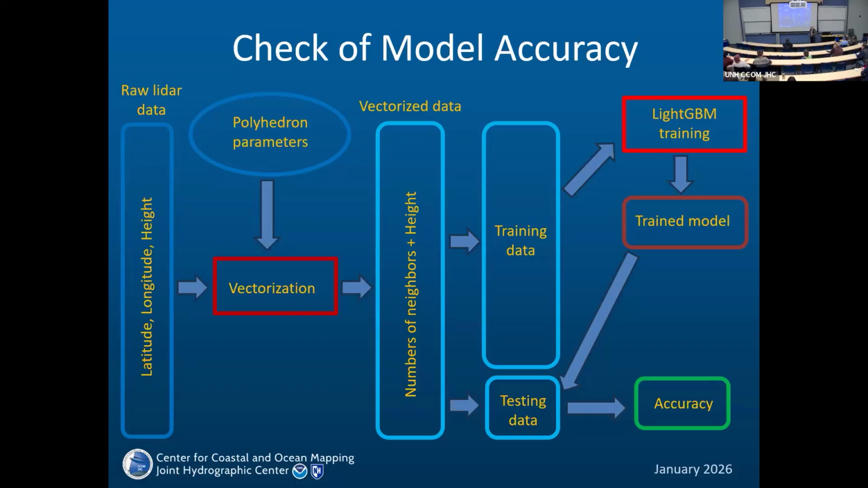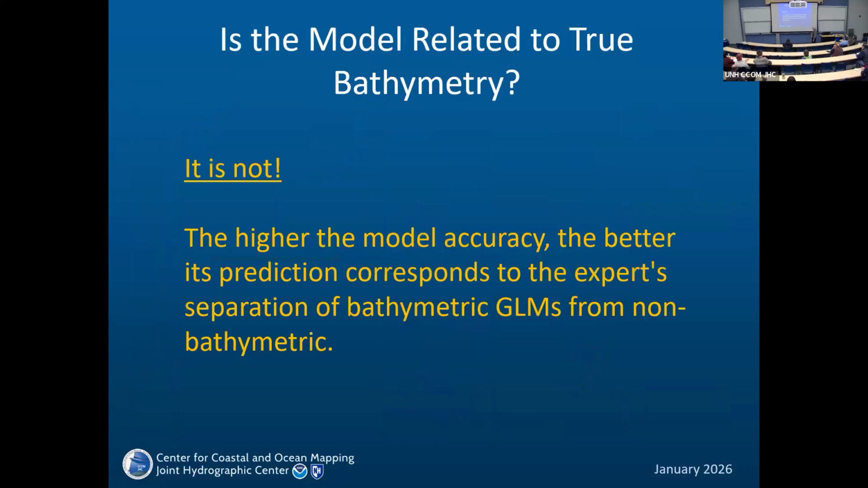From now on, let's forget about the manual processing. We are talking only about the prediction. We have a model, we train the model, and the prediction of the model applied to a certain data set is what we are talking about from now on. Is the model related to true bathymetry? No, it's not. It's related to experts' perception of bathymetry.